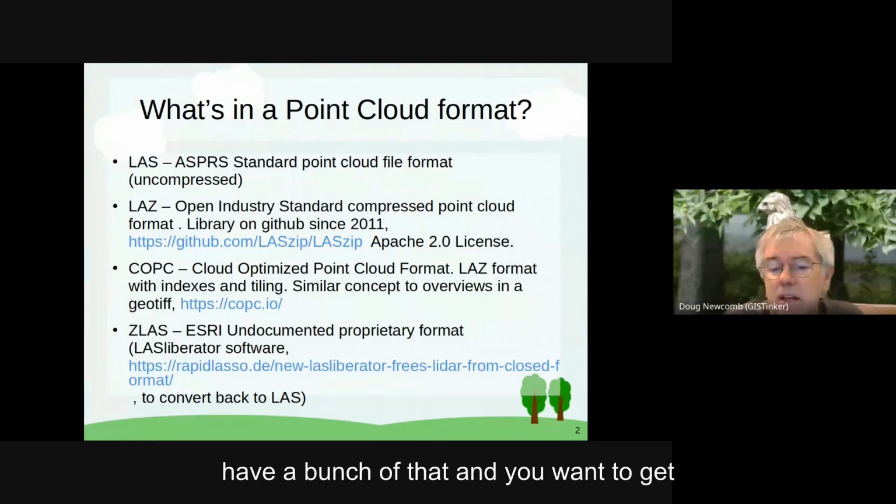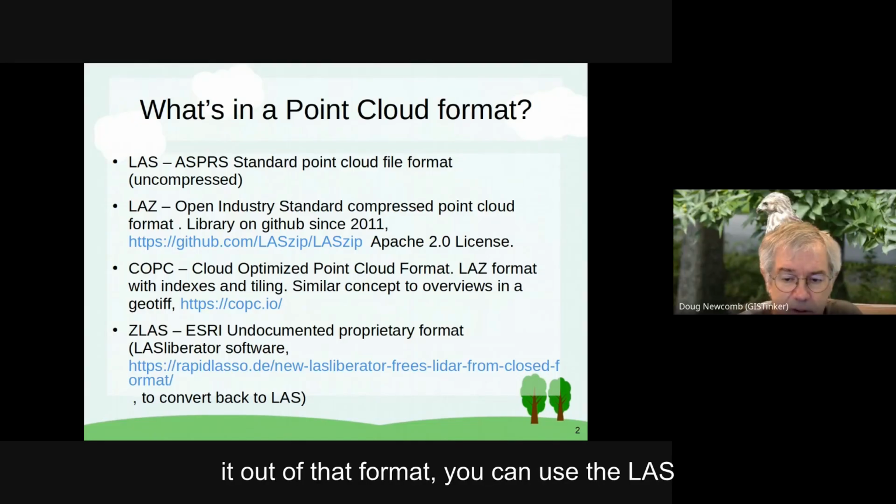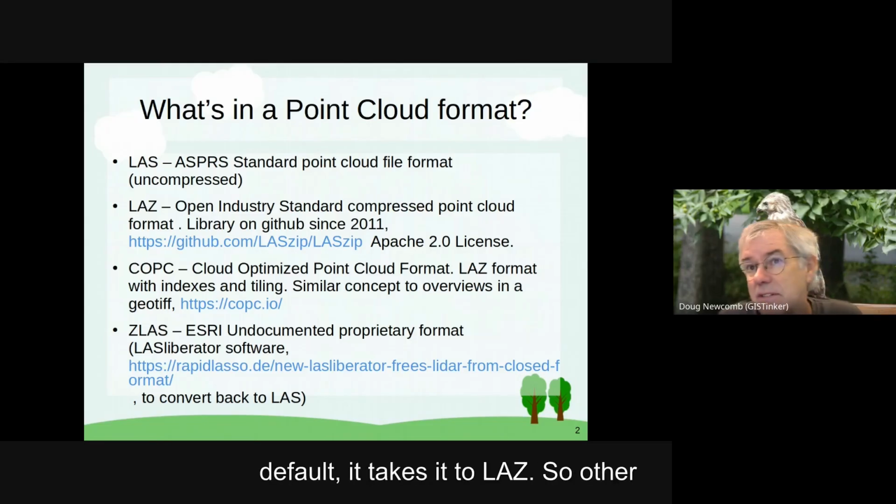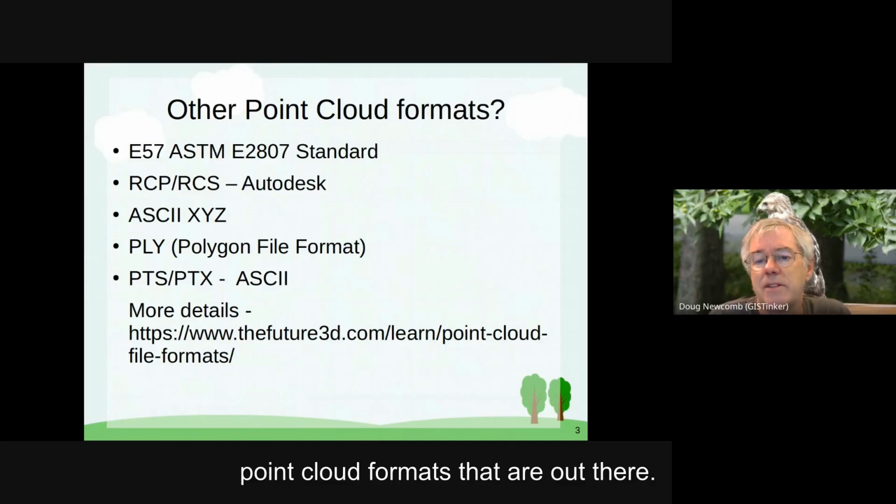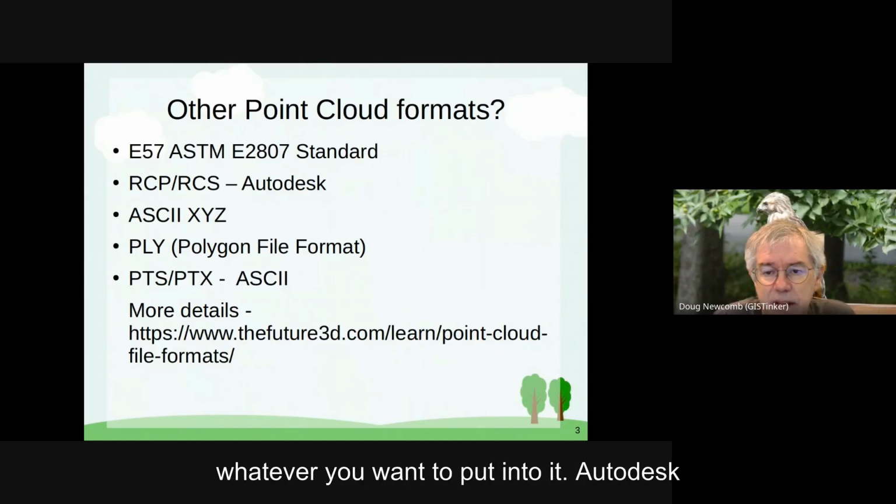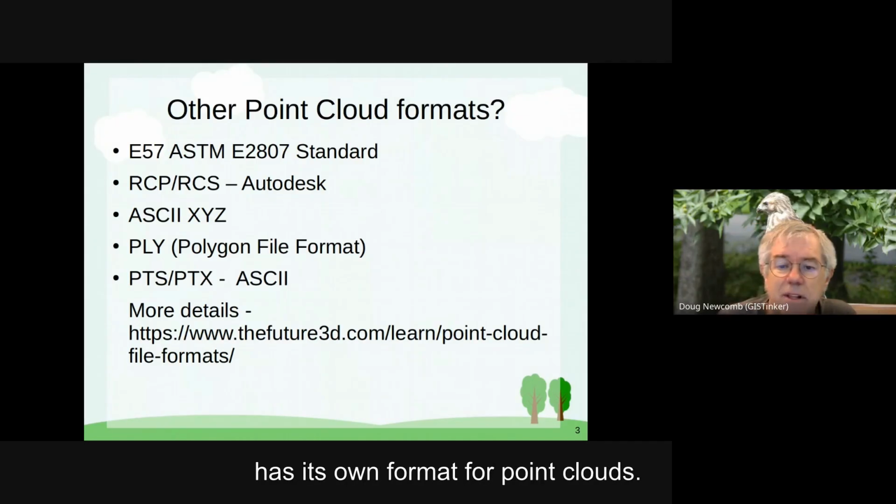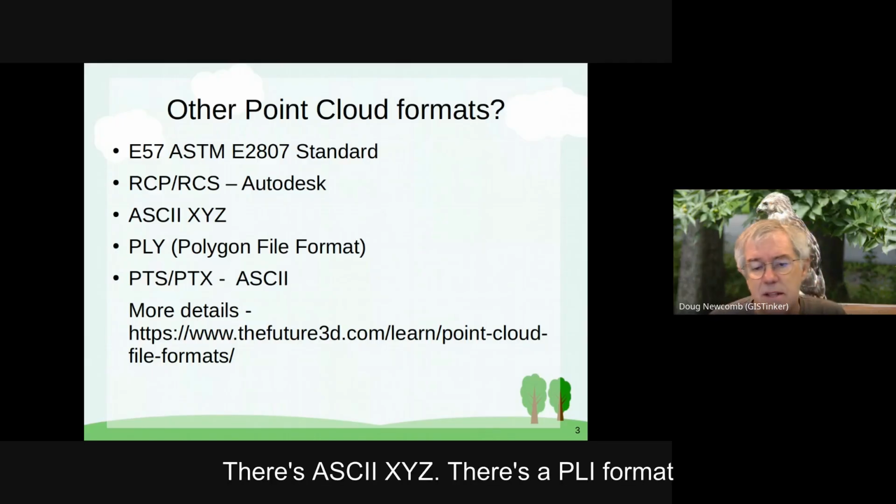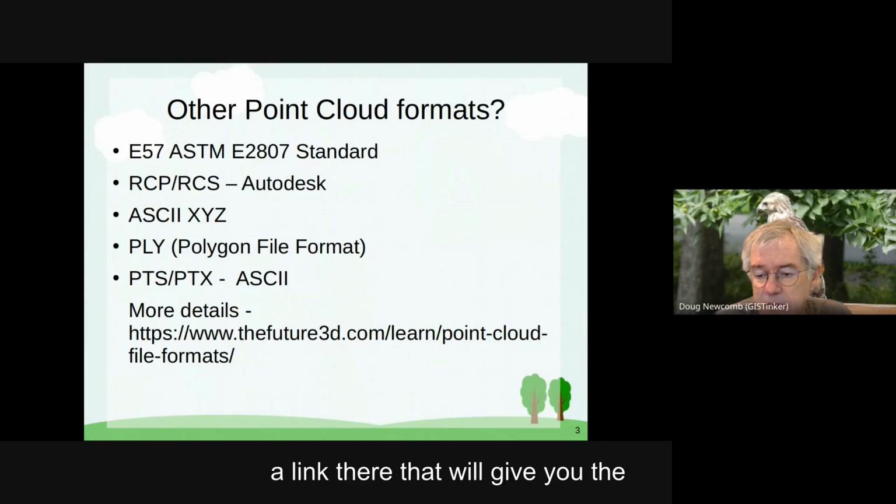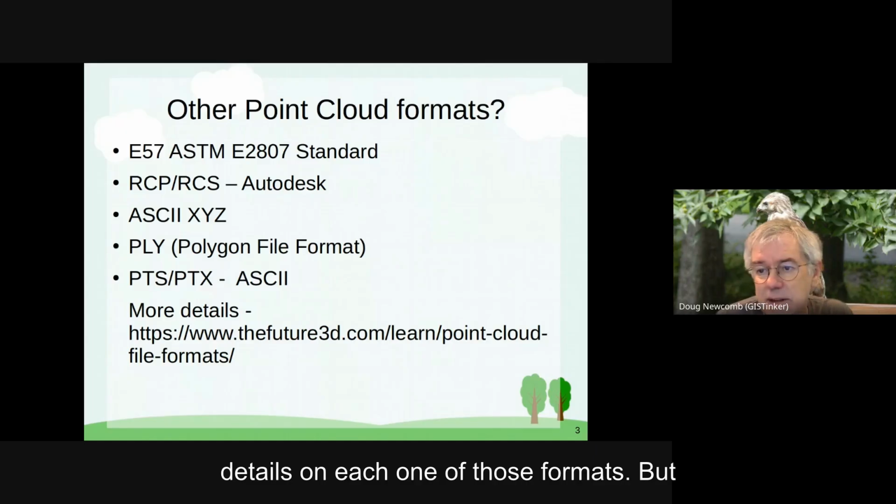If you have a bunch of that and you want to get it out of that format, you can use the LAS Liberator software, the link I have below, to convert it. Actually, I think by default it takes it to LAZ. Other point cloud formats out there: E57 is a pretty generic one, like whatever you want to put into it. Autodesk has its own format for point clouds. There's ASCII XYZ, a PTS format and another ASCII format, PTX. There's a link there that'll give you the details on each one of those formats.